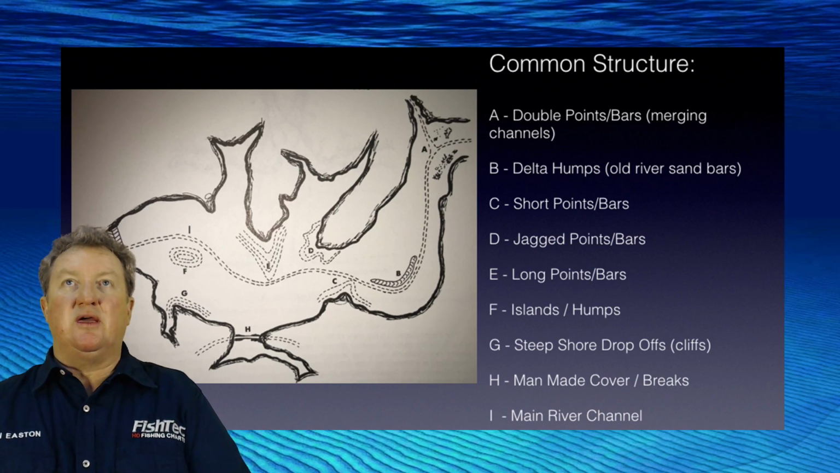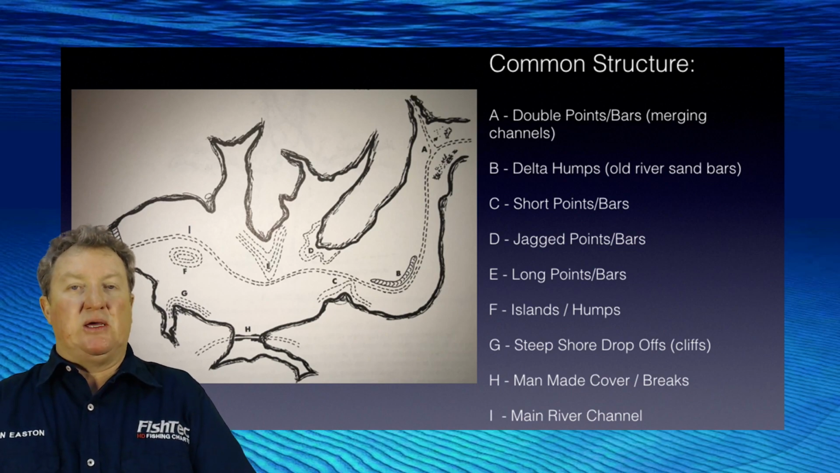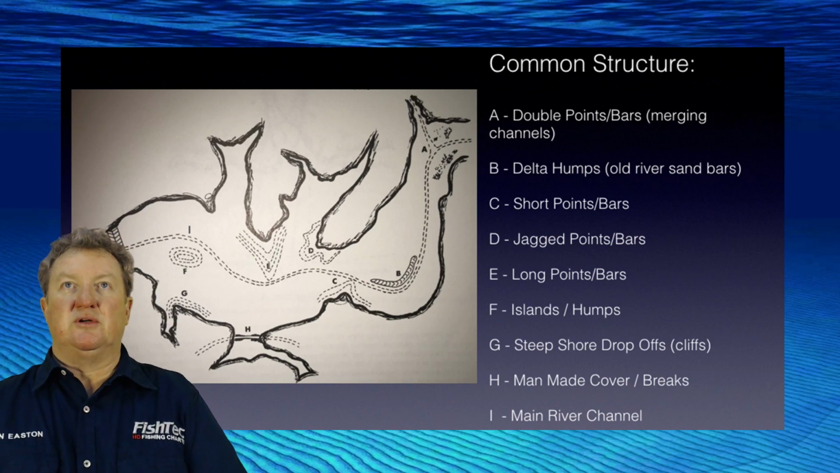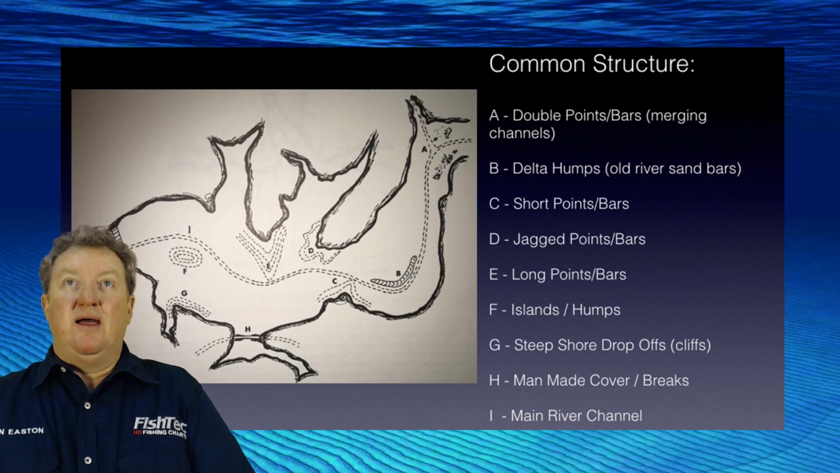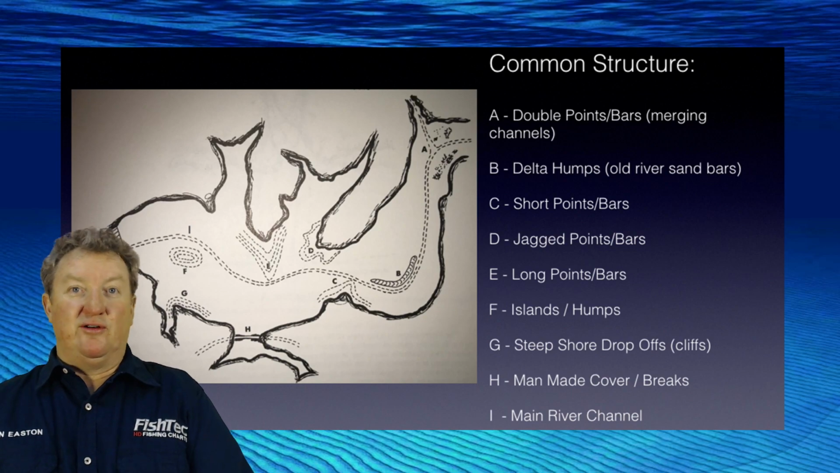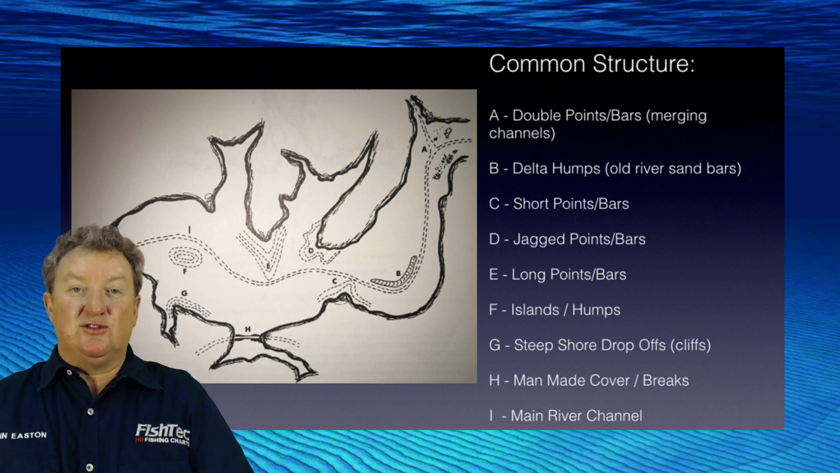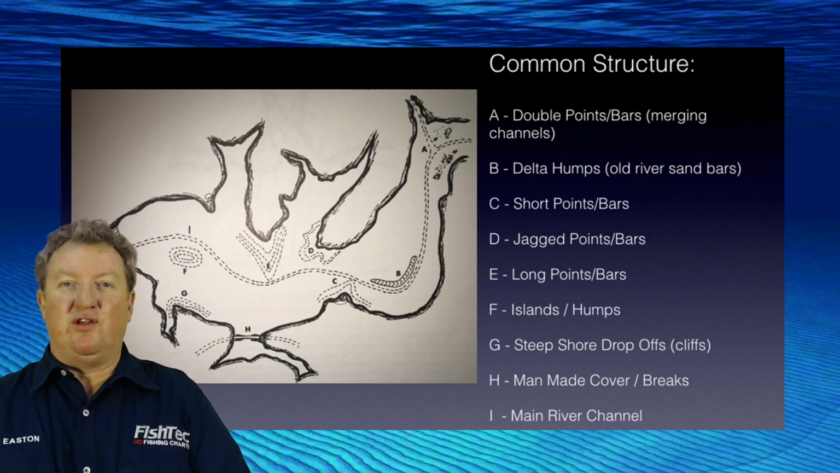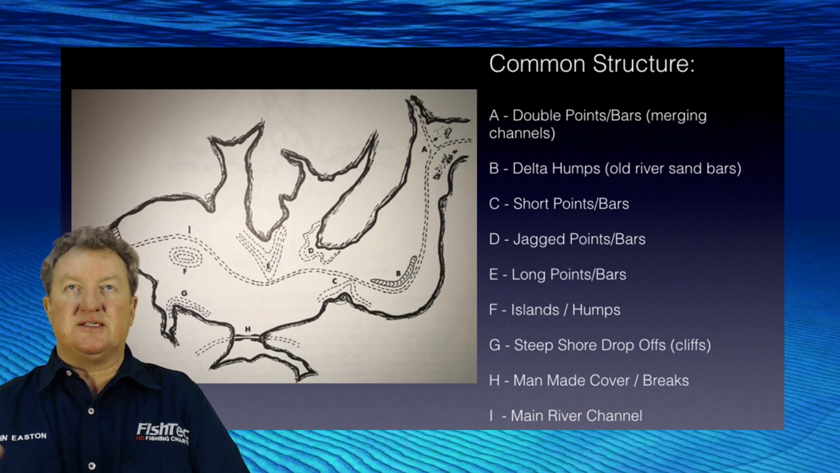This week we're going to skip B, which is delta humps, like old sandbars on rivers, because it's something that I'm not very familiar with. I don't want to talk about something that I've got no experience with whatsoever. If there's anyone out there that does have experience with it, please contact me, and you can come on live, or phone in, and I can invite you as a guest onto the show. I'd love to have that. I really want to start doing more of that. I need to learn how we do that, but I'm sure it's not too difficult, and we will try that. So I'm going to skip delta humps, sandbars and what have you.